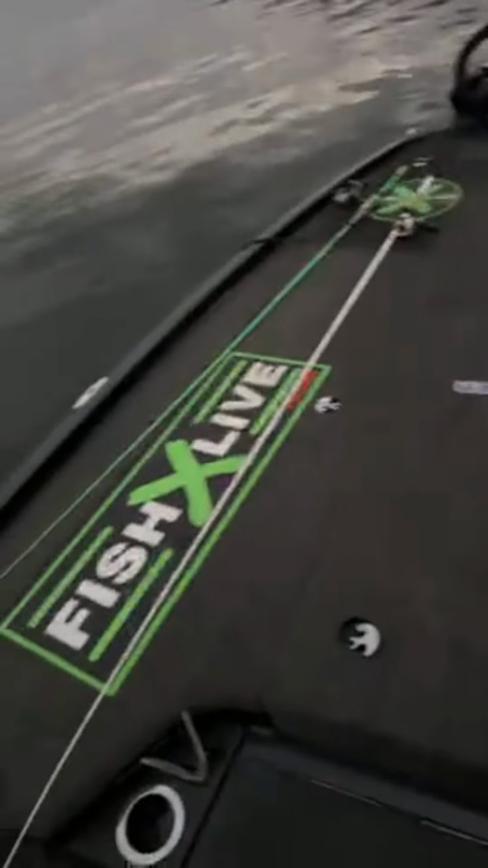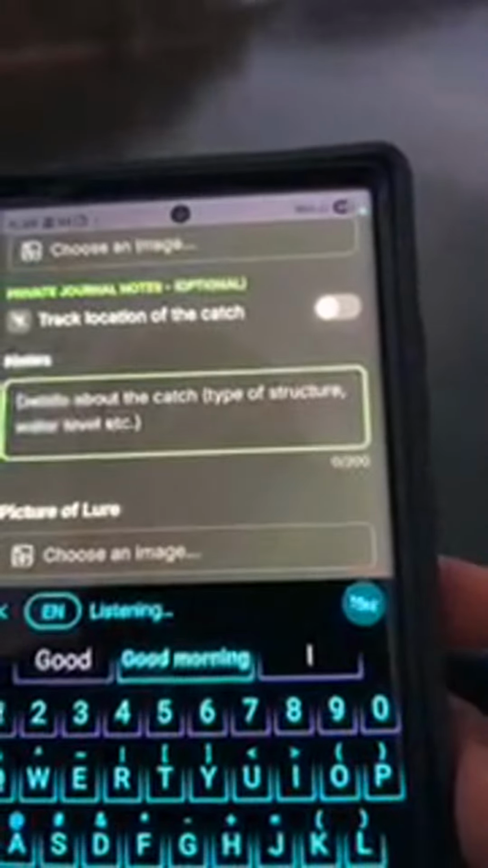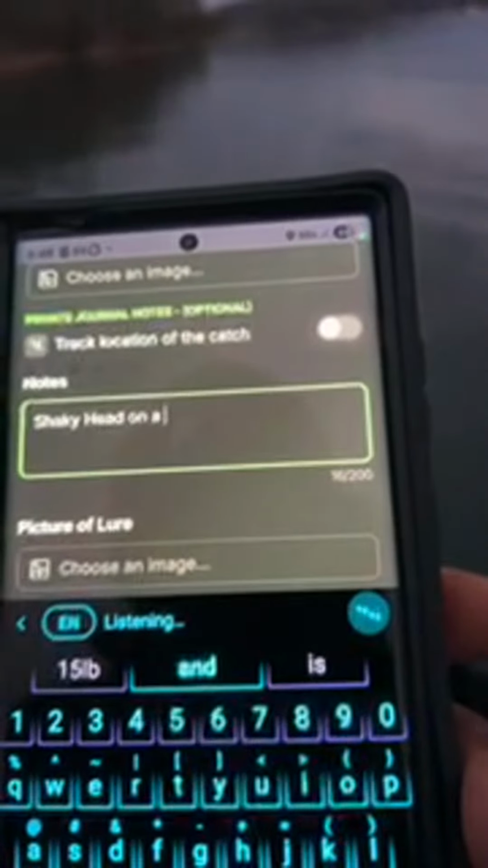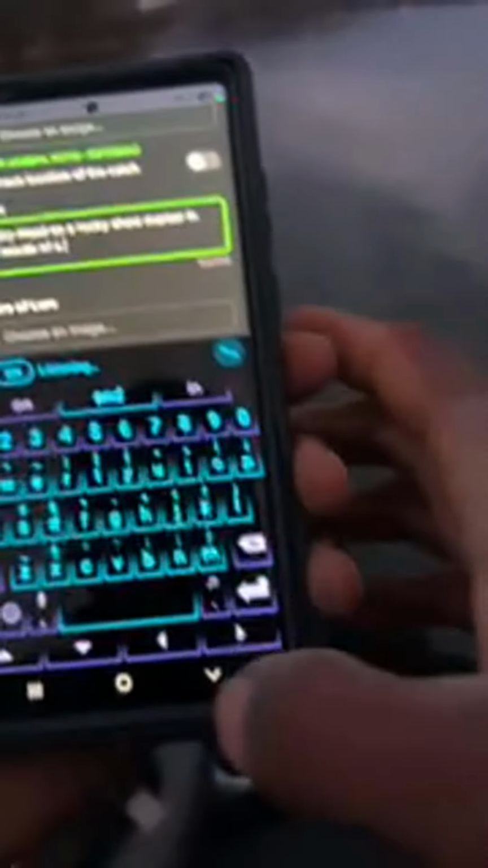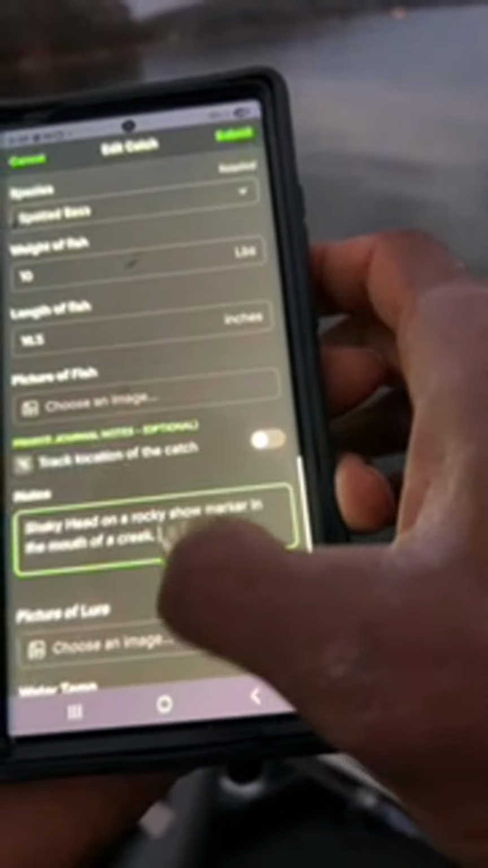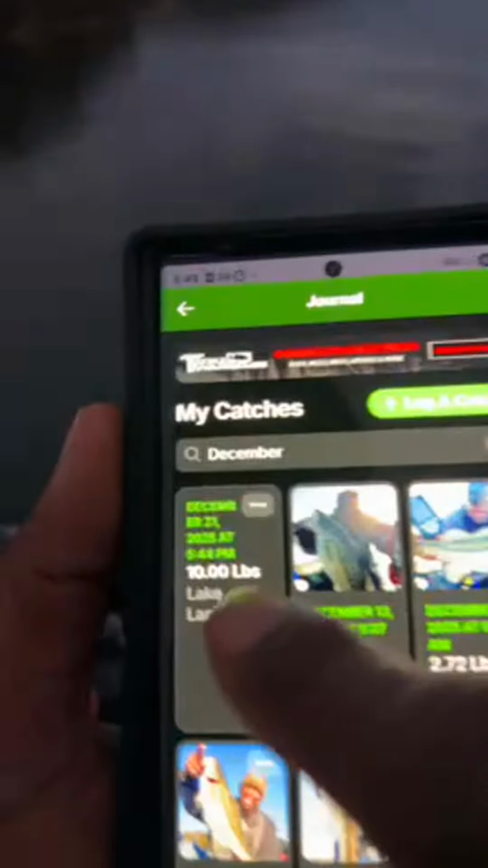Goodness, I hit the wrong button again. Let me redo that. Shaky head on a rocky shoal marker in the mouth of a creek. All right, then we're going to submit that. Bam, there we go. Now it should come up right.